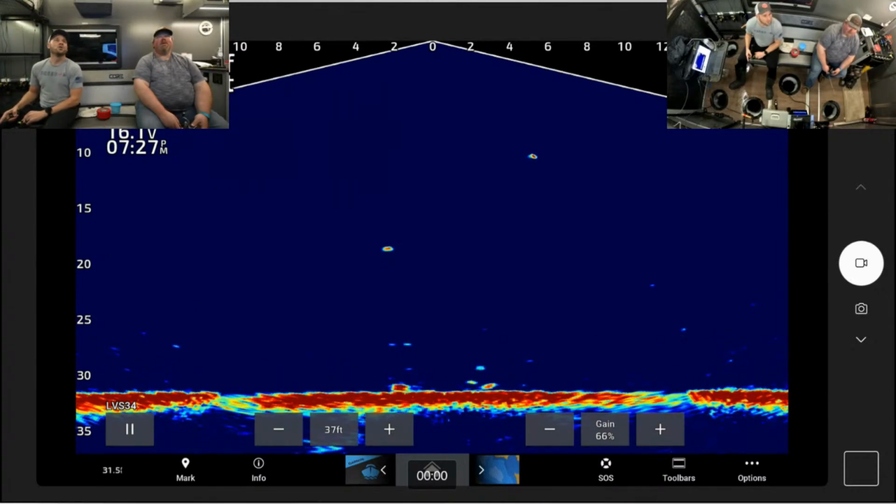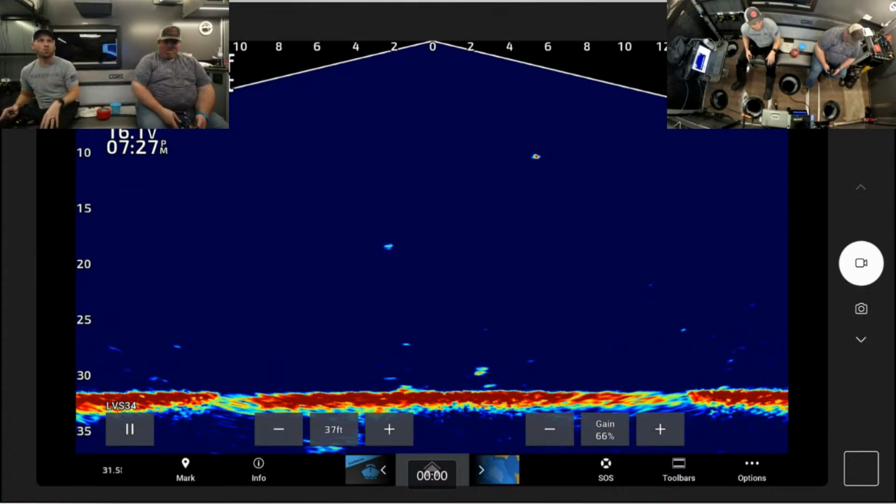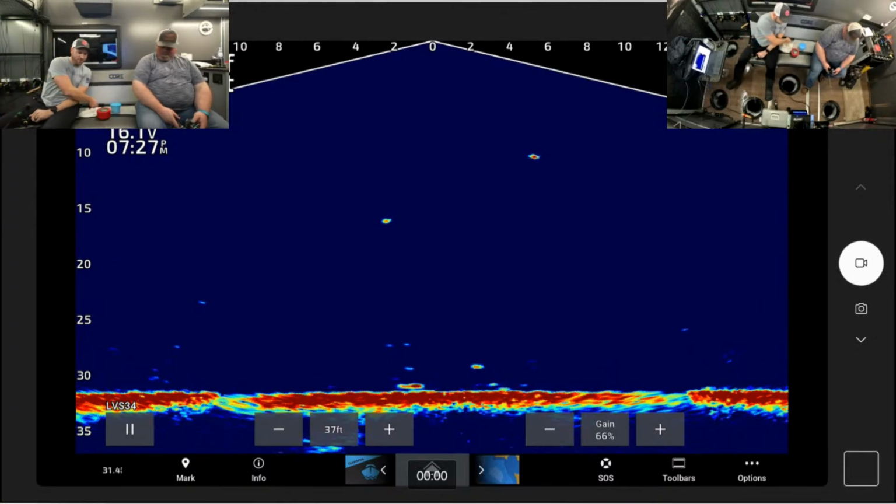Maybe you can see in the reflection behind me in this window, we've got the TV on the wall running right now too. And I just jigged away that perch, or so I think it's a perch. So we've got a lot going. We've got the laptop plugged into AC power. So yeah, we're out here having fun.